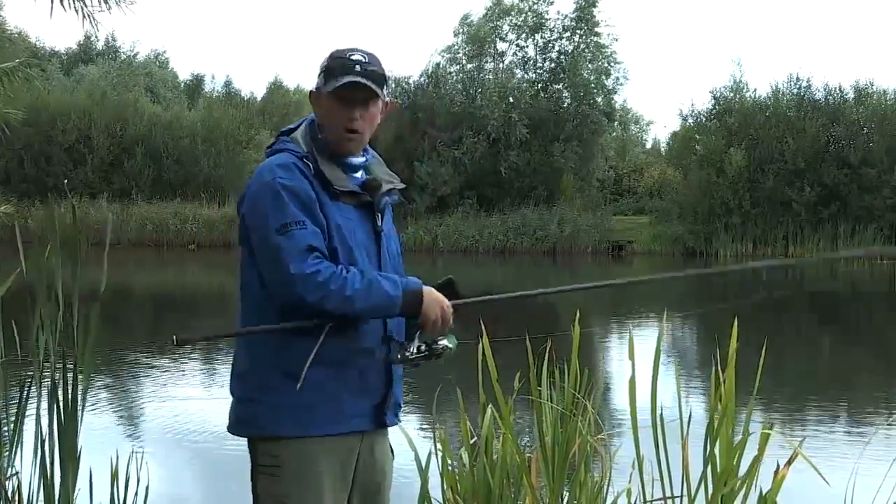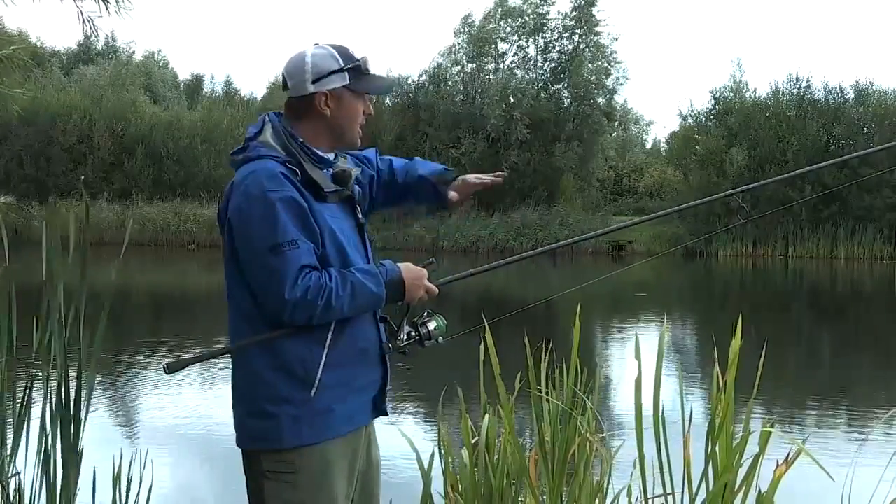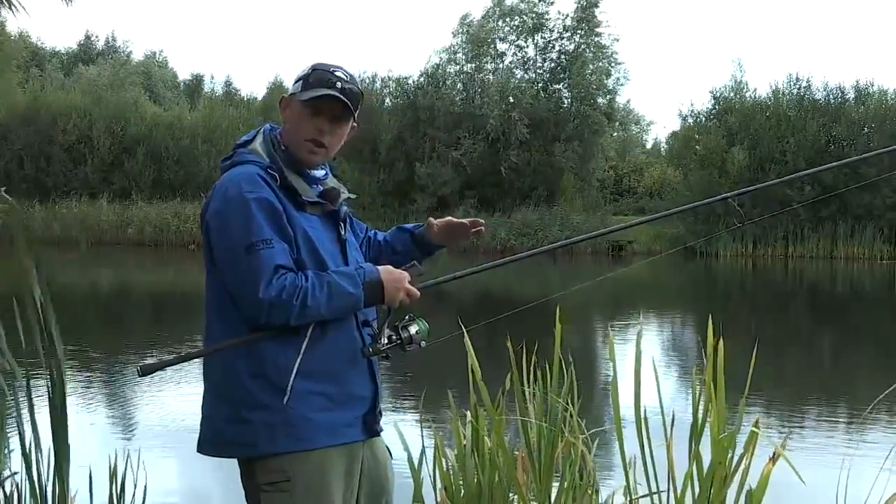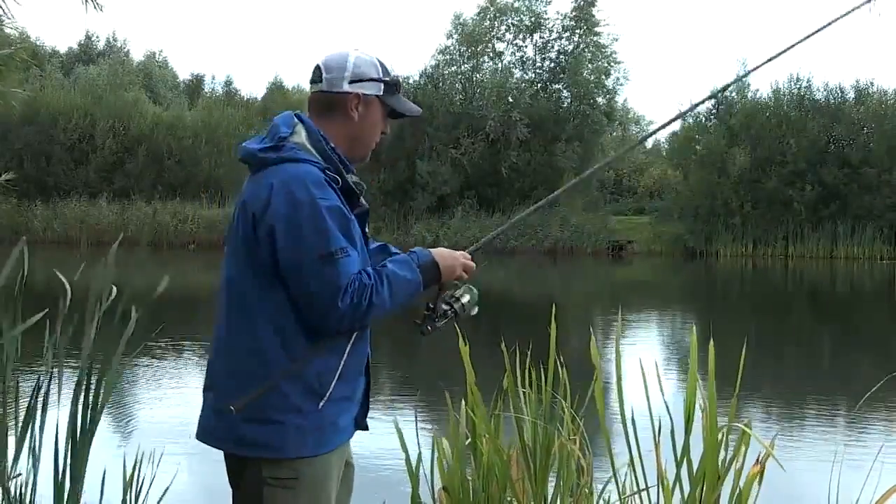So what I'm going to do, hopefully, I'm going to cast this out, get a picture of exactly what's going on, see if I can find a fish, see if I can find a structure, a nice place to cast to, and catch a fish. Let's give it a go.